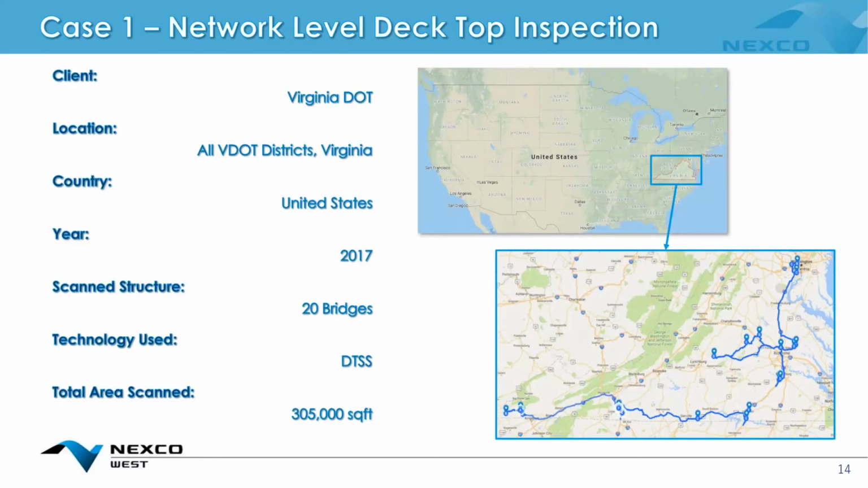All right, so the first case we have two past projects that we're going to review. This one was done on a network level basis, and this is really what the DTSS is designed to do, because you're passing over potentially multiple bridges in a single day to take any amount of square footage of target bridge deck. So this particular project was done in the state of Virginia, where we happen to be located. It was done for the Virginia Department of Transportation in 2017.